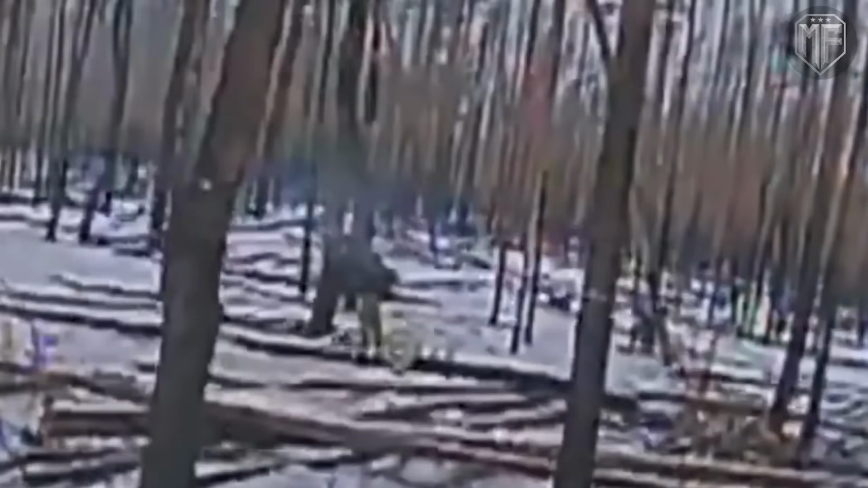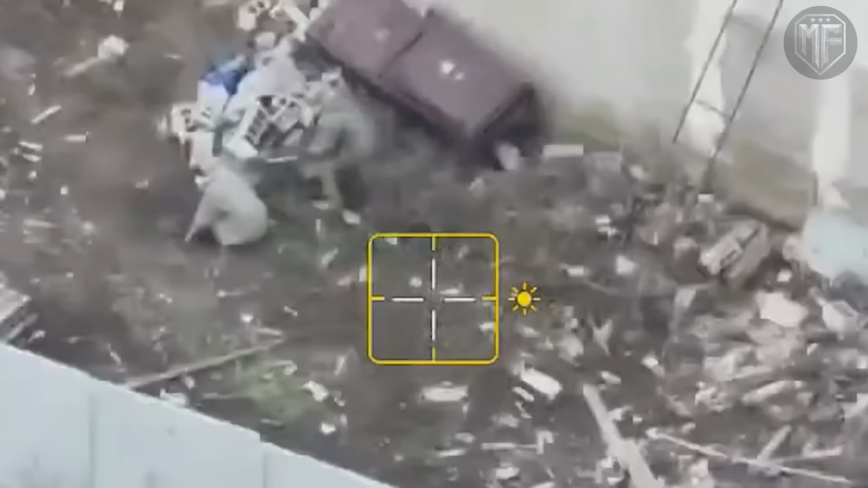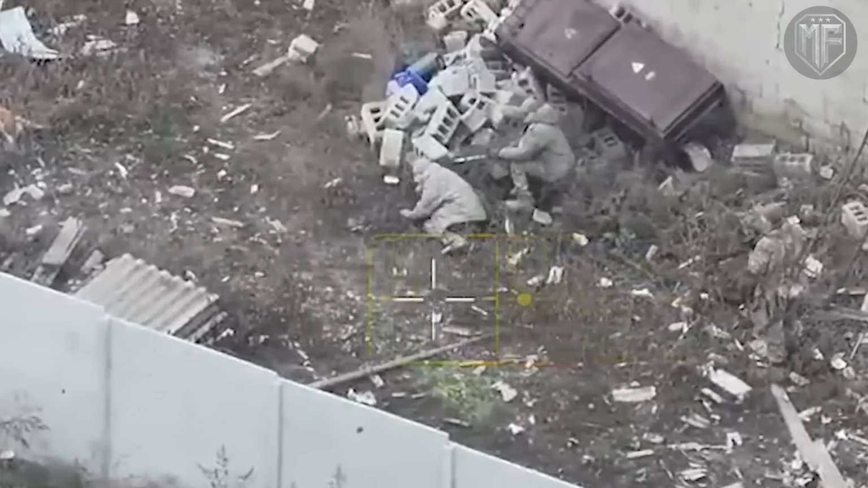The assault unfolds in short, controlled bursts rather than a single dramatic blast, because operators shape the strike around terrain and timing. They wait for the moment when the formation crosses an open patch, steps onto a straight stretch between trees, or funnels through a narrow path where deviation is difficult. These predictable segments reduce uncertainty for the pilot and increase exposure for the group on the ground, especially when visibility remains low and orientation is already strained by darkness.